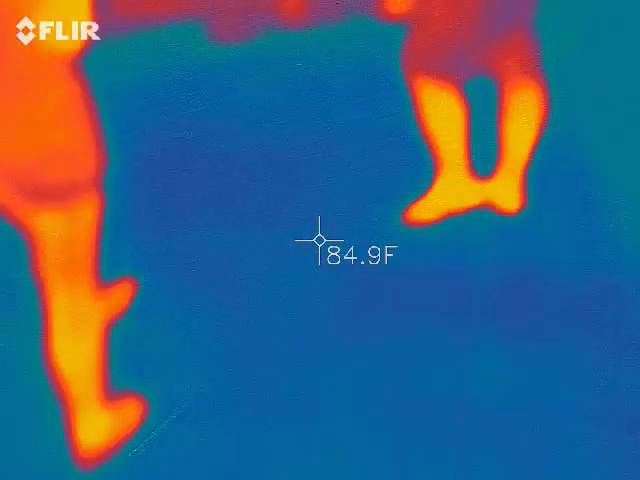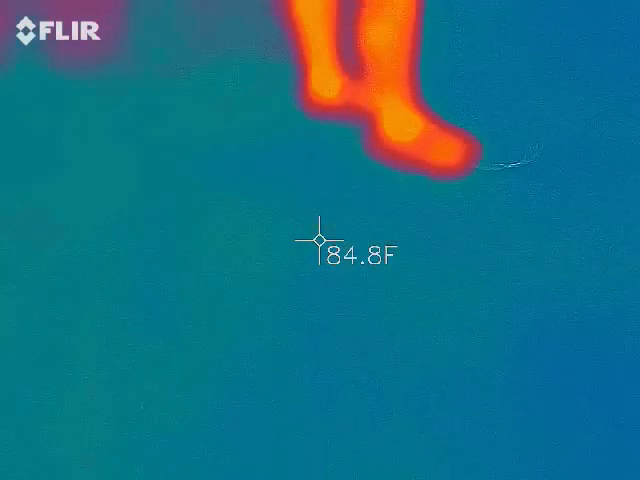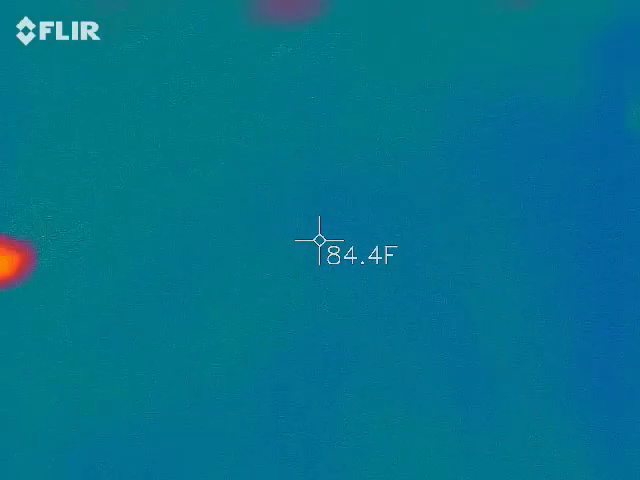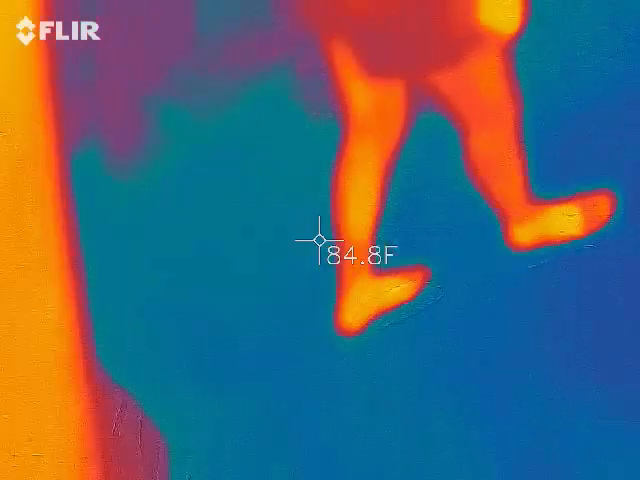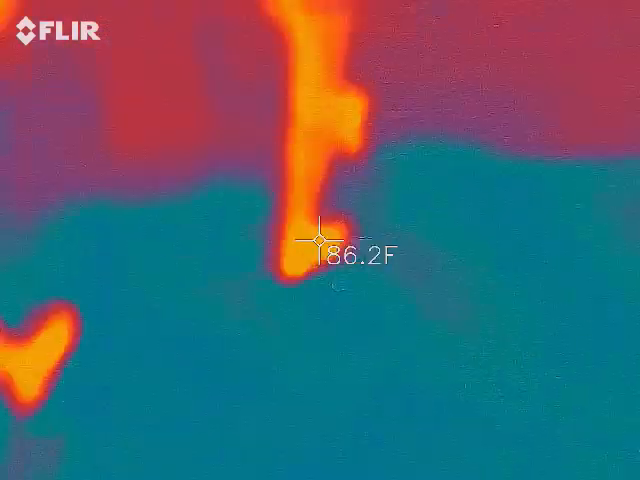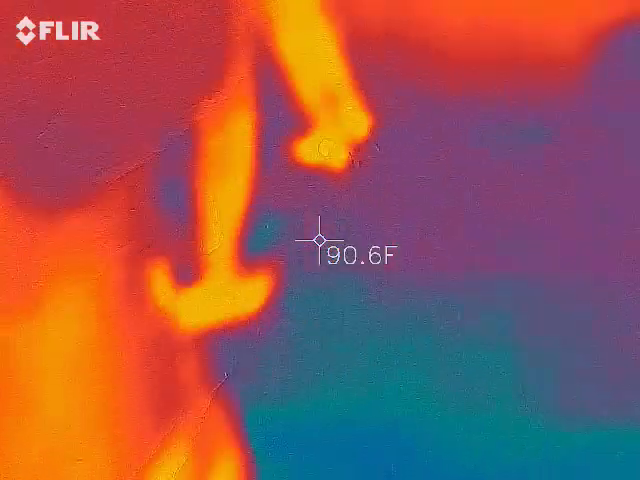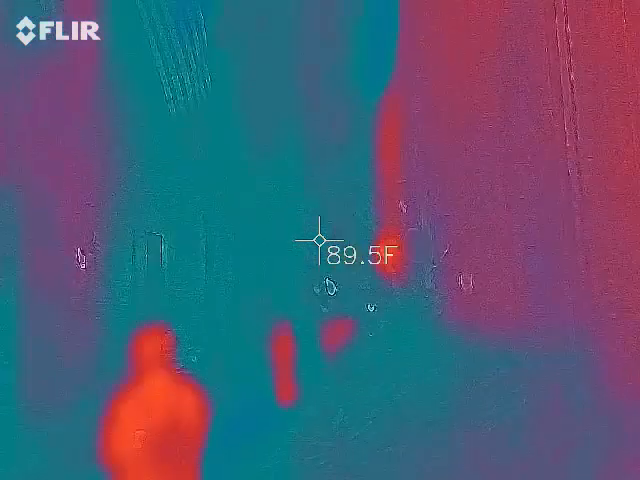Prints, handprint, passed on. Oh, right here. Oh, in the brick. So, at the same time as the cobblestone. Curious. Huh? By following us?